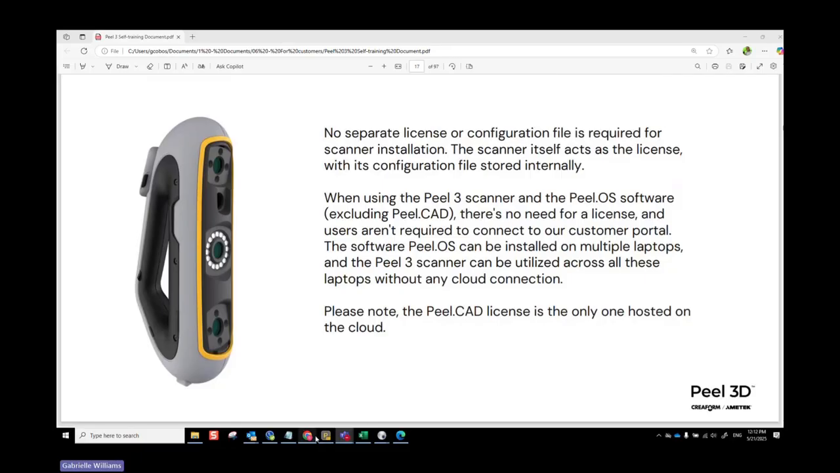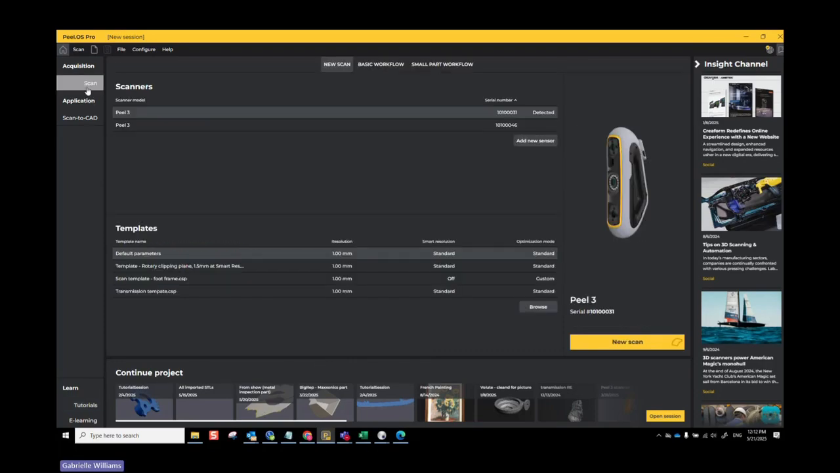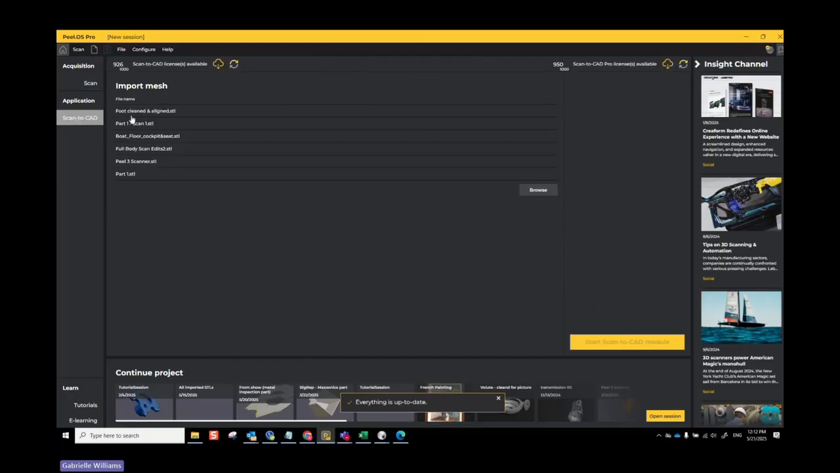So if you go over to your homepage, you'll be able to go to the scan portion here, and then you can click on, I believe here, you can check out your license for, oh yeah, here, sorry, scan to CAD. You would go over here and you can check out a license to work offline. This is very helpful if you're going to be needing to use this scan to CAD software or Peel.CAD Pro software, and you're somewhere that doesn't have good internet. You can check it out offline for 30 days.